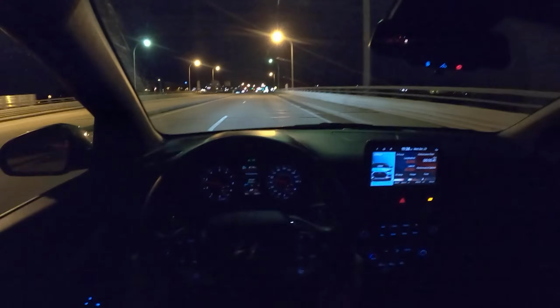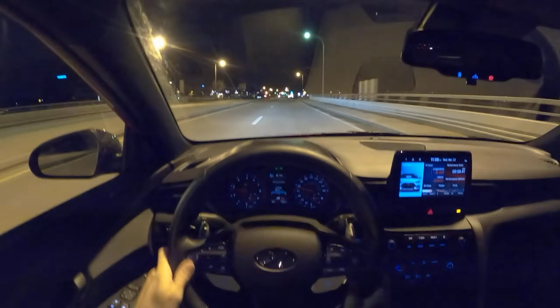What was that, 0.96 sustained G's around that corner? It's 50 degrees. It's been raining all day, so the pavement's a little bit rocky, a little bit dusty. That's amazing, just amazing.